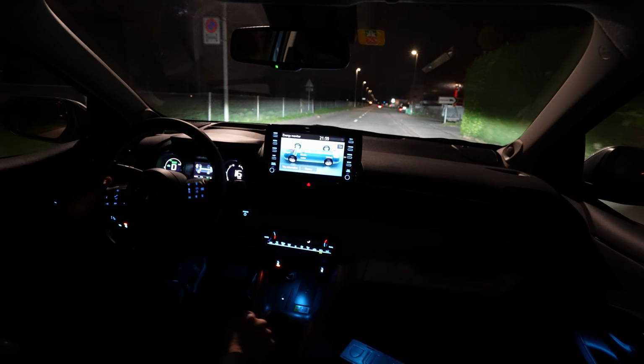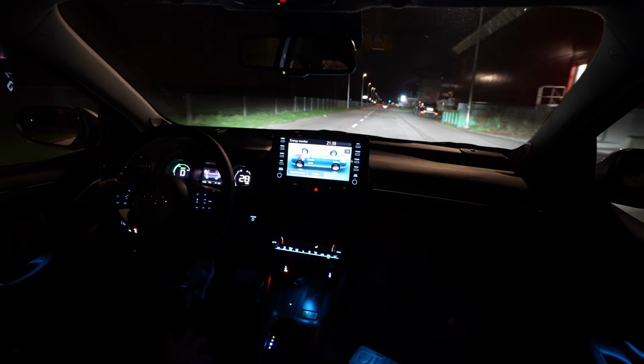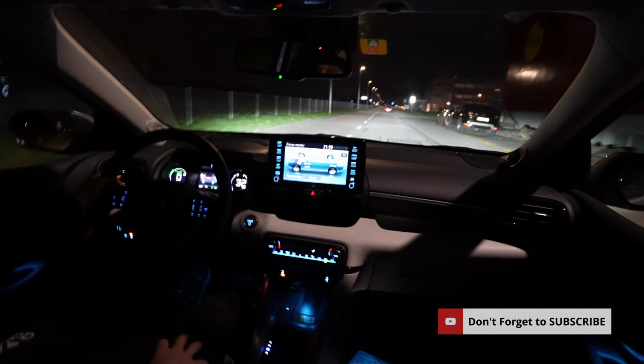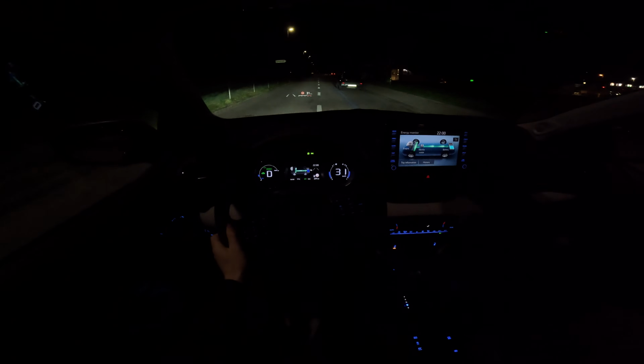The lights, you can see very clear in the front, and also when you activate the high beam, you have a perfect view in the front there. Everything, it's quite good light output. Also over the windows you have a great visibility.